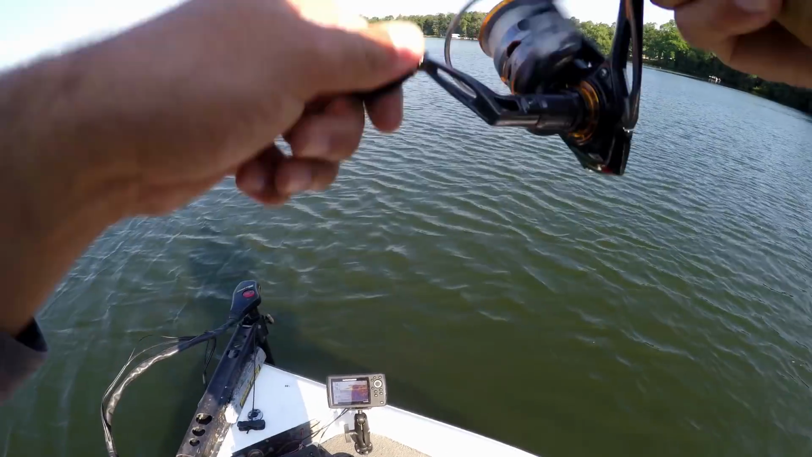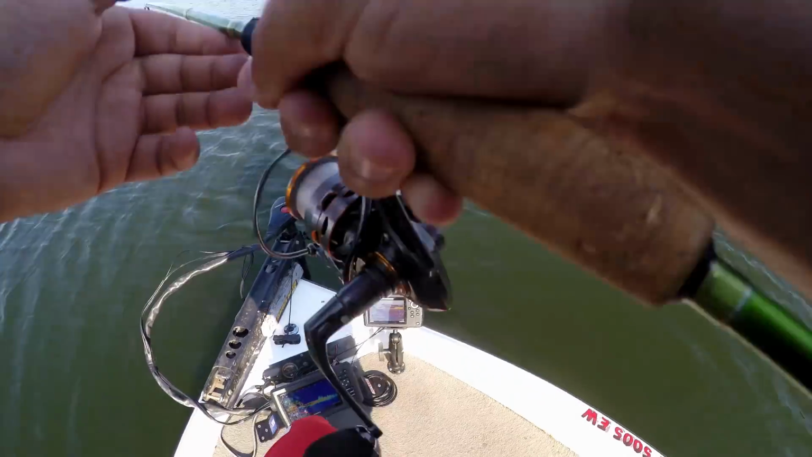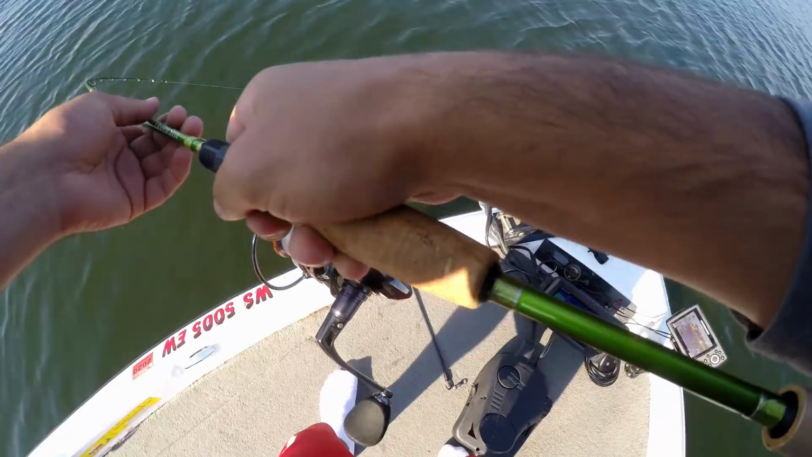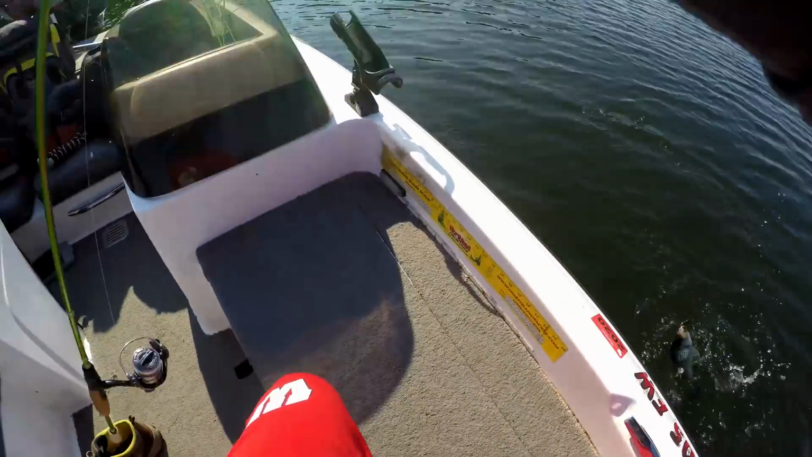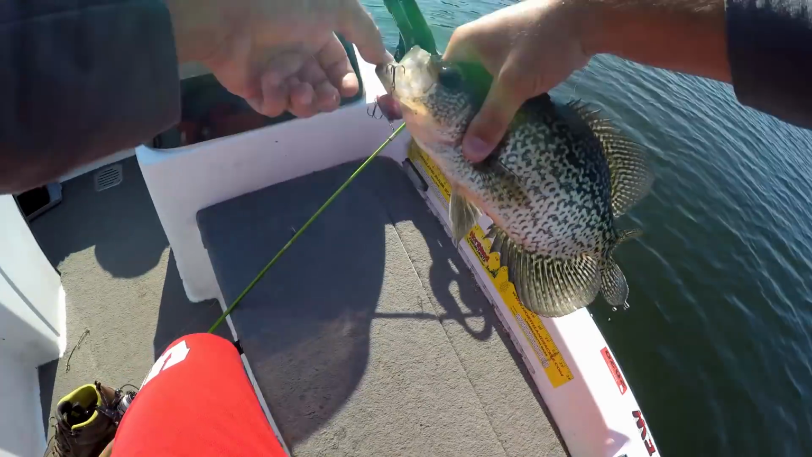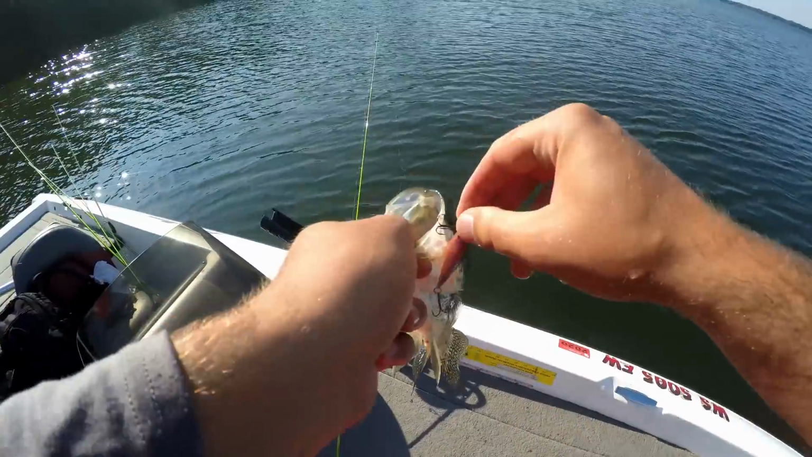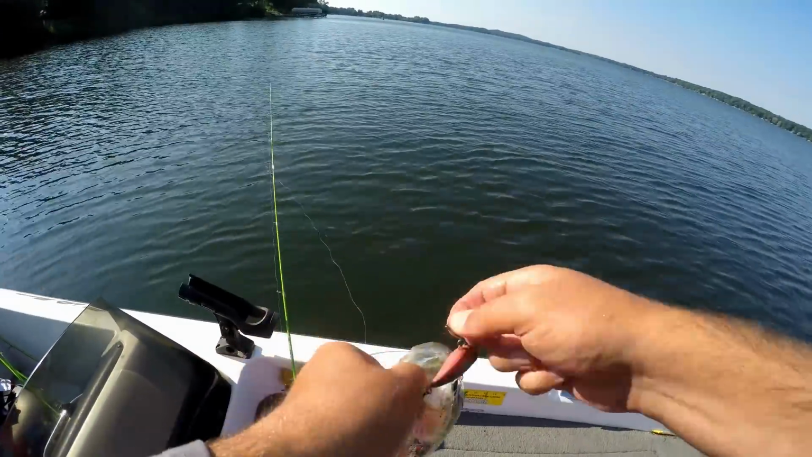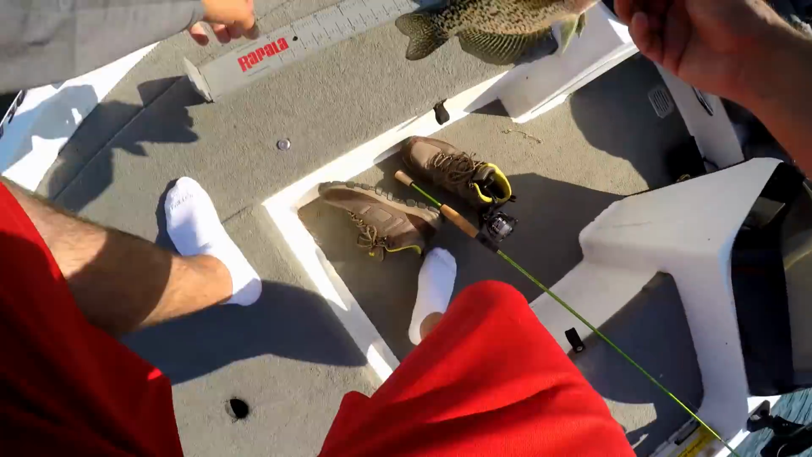Oh, there he is. Oh my goodness, that is a giant crappie. Please tell me I'm rolling on this guy. He's barely hooked. He's barely hooked. Stay on, big guy. Yes. Oh, that is a stud of a crappie. Here we go. Let's measure him out.